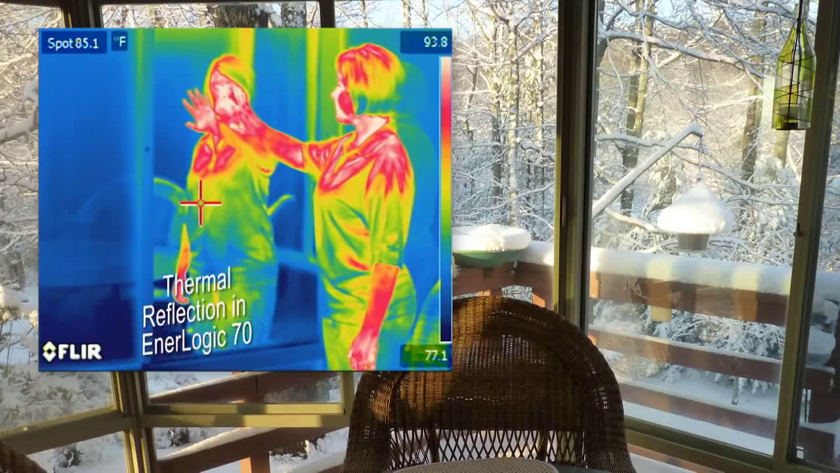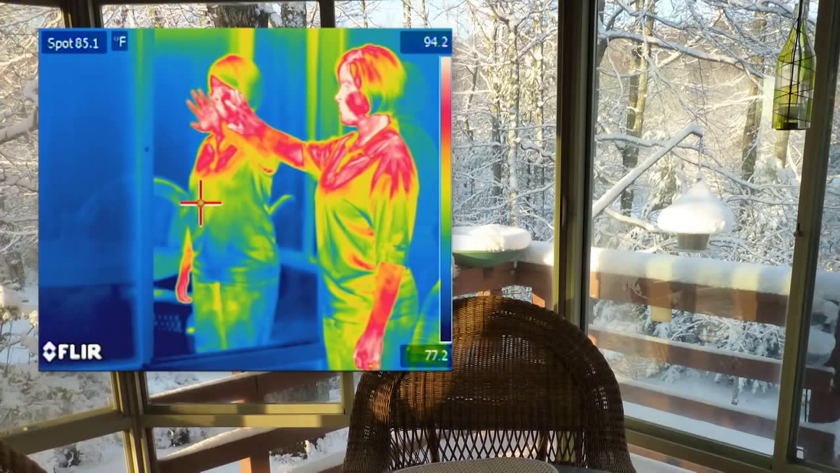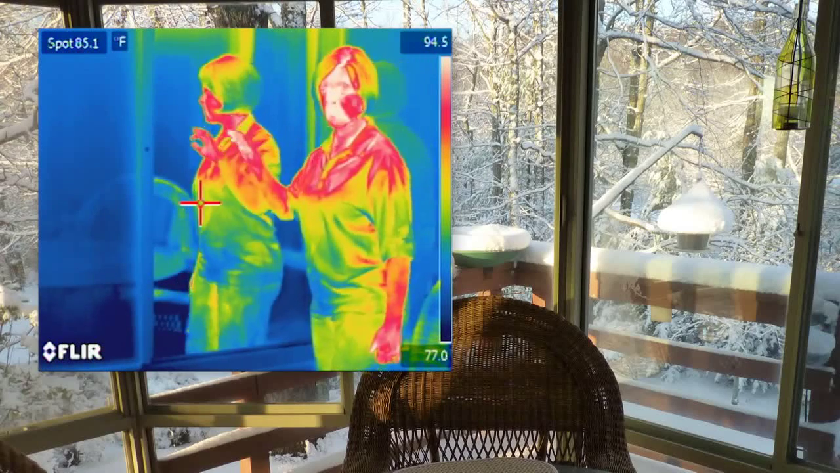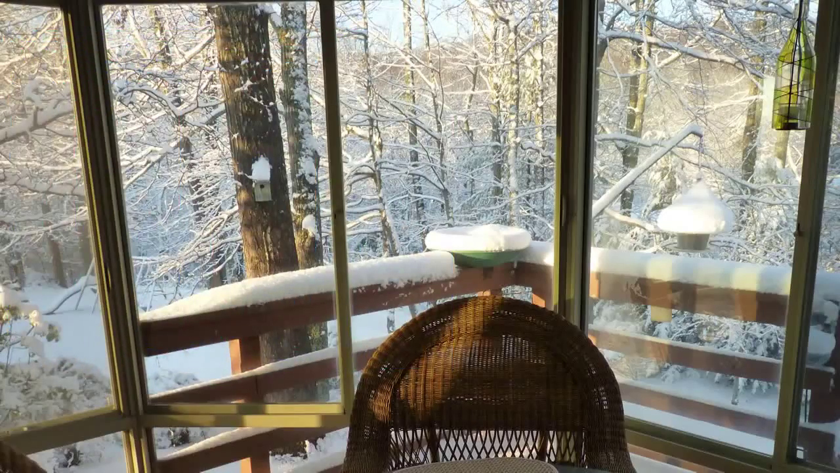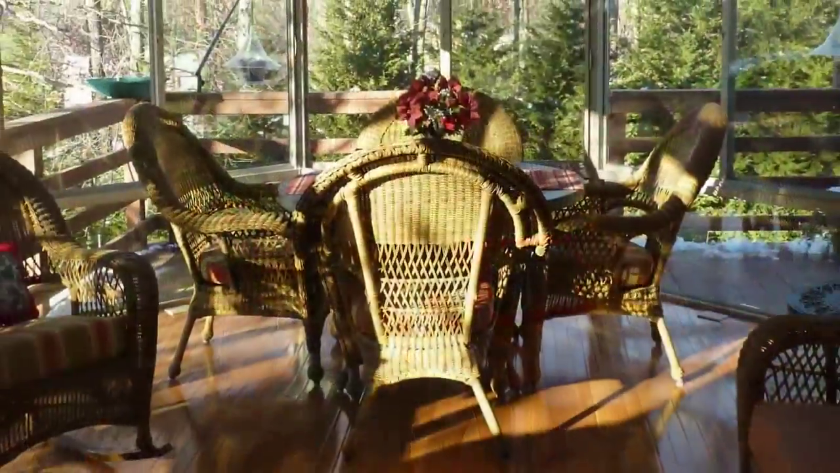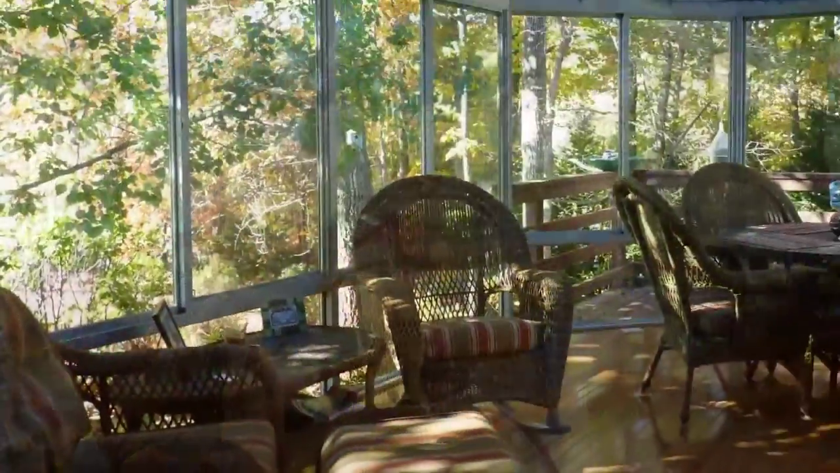We hope this video has helped you better understand the revolutionary importance of EnerLogic window films, the breakthrough technology that is helping to reduce energy use without costly window replacement. These window films enhance personal comfort in both summer and winter and save heating and cooling costs day and night throughout the year.